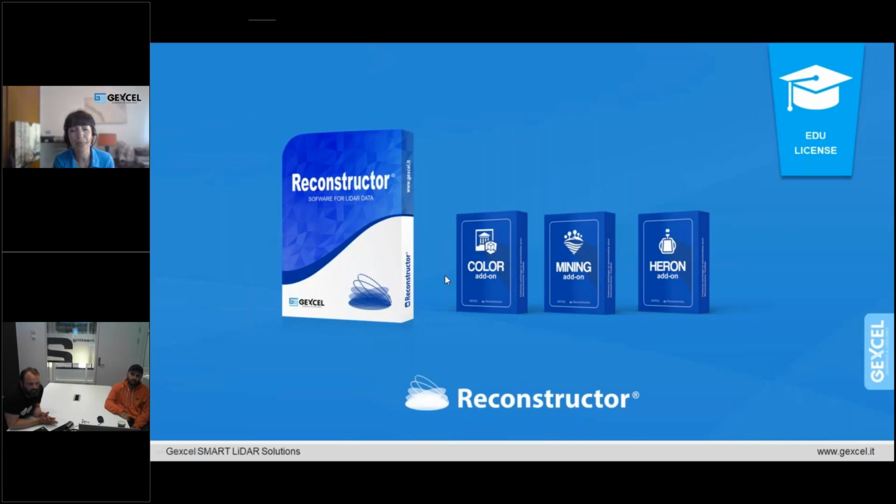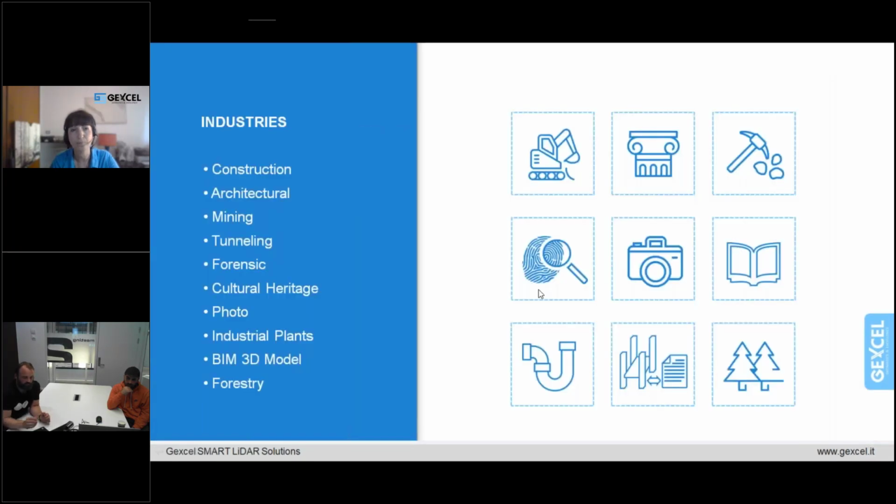And let's just quickly have an overview of Reconstructor, because I think we have mentioned a lot of things. Reconstructor is the market-leading point cloud processing software that is used worldwide and composed, as we briefly mentioned, of a main core package and 3 add-ons.